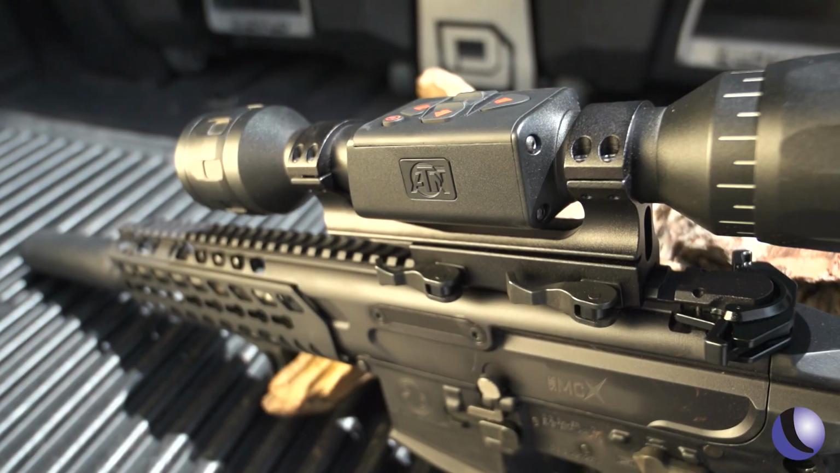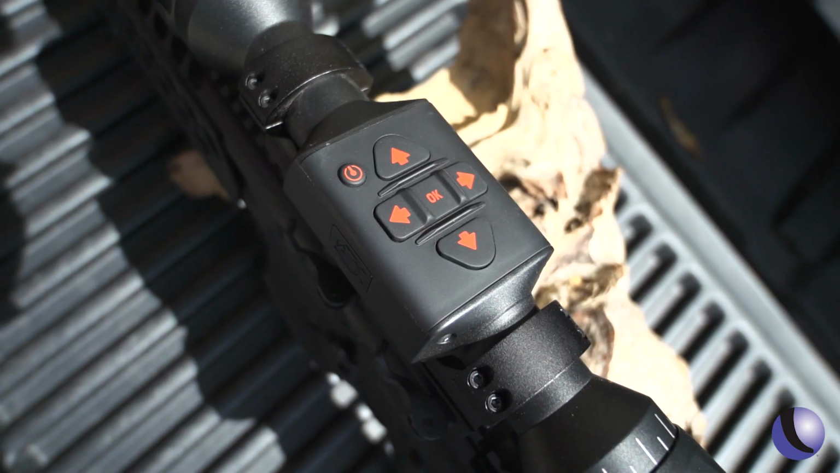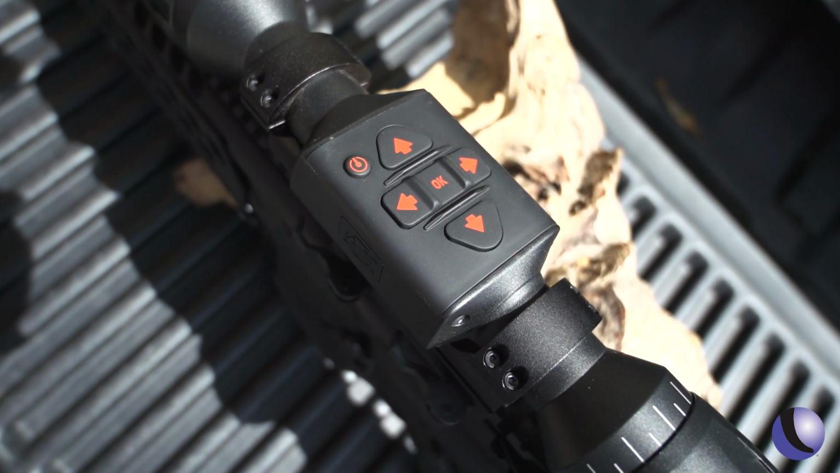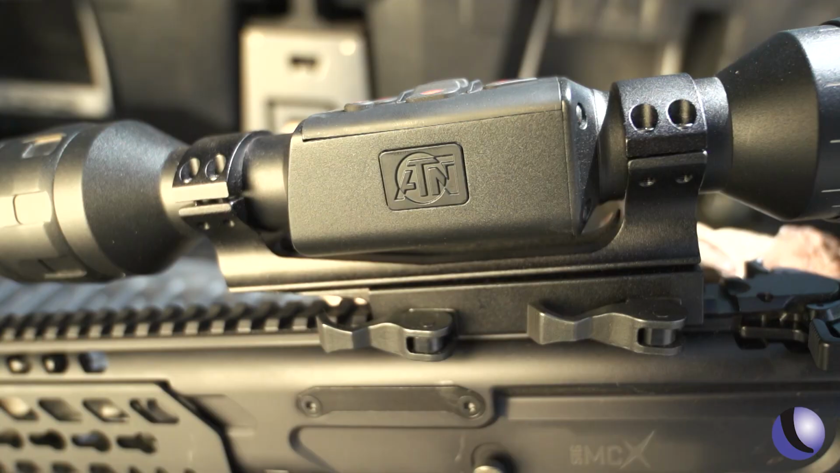Every shooter I know loves hunting at night, but they can't get into that game. A lot of the thermal optics cost $5,000, $6,000, some even $10,000, and a guy like me just can't afford it. But the ThOR LT gives you the clarity you need to see at night, and it's reliable. A package for under $1,200. It's the thermal you've got to have if you're entering the game.